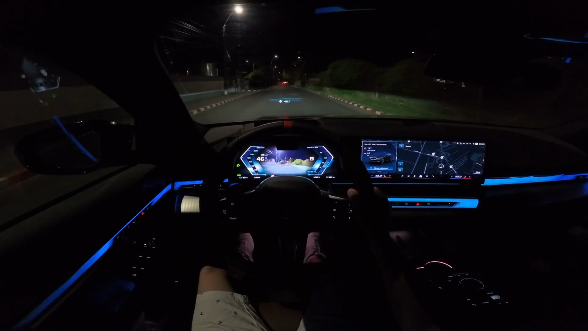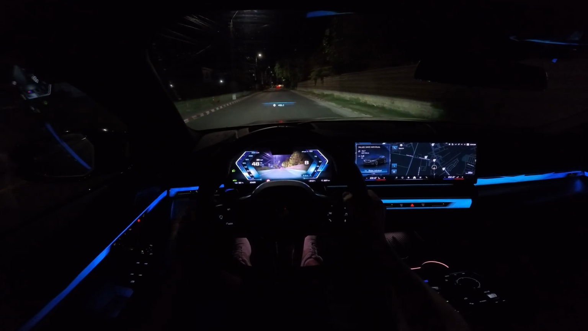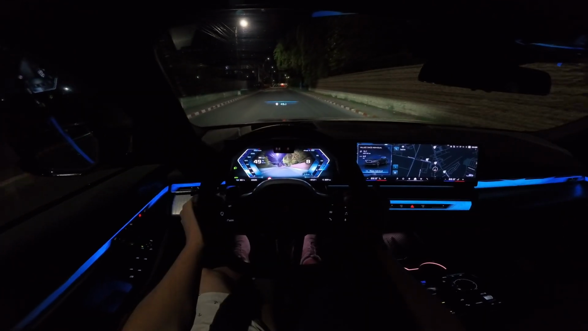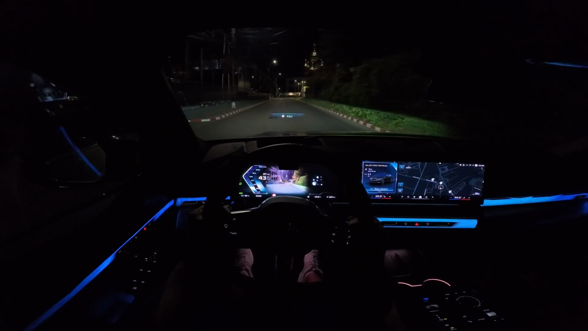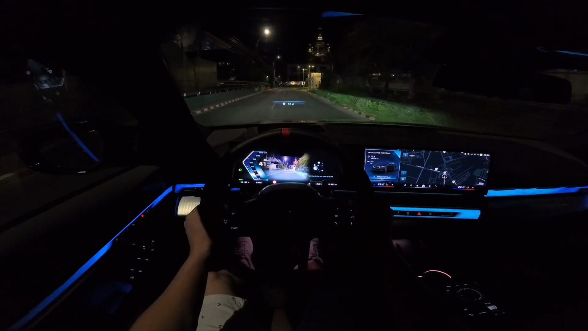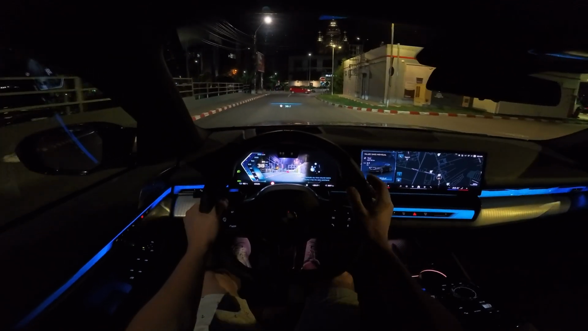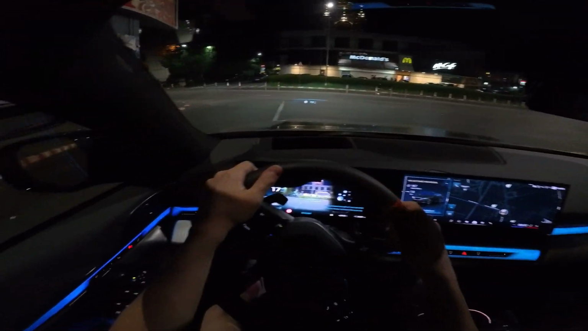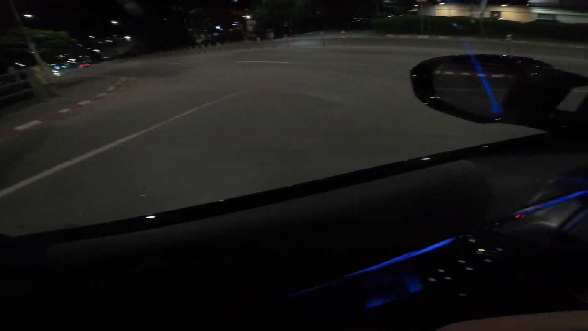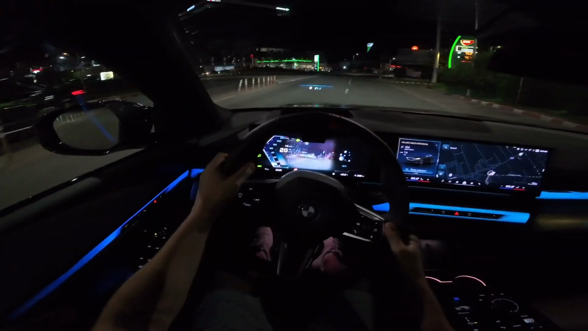We have like 19.7 kilowatt hour consumption until now. So the BMW WLTP claim is basically around 20 kilowatt hour consumption. Of course it has the voice command as well. Right now I activate it when you say BMW, so you can also talk with the voice assistant. Not such a big fan of voice assistants, but it's okay.